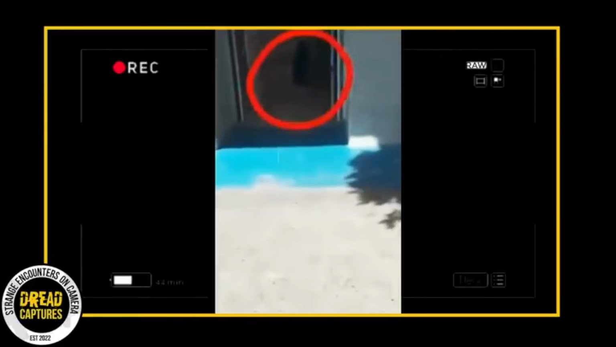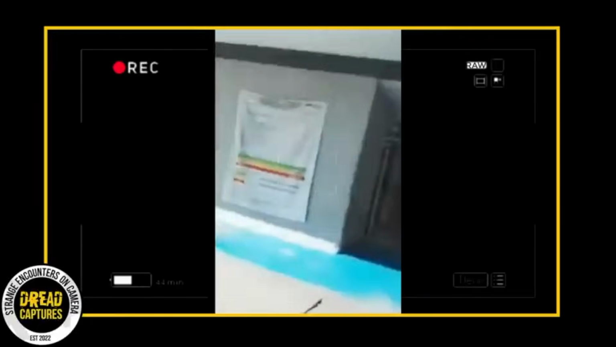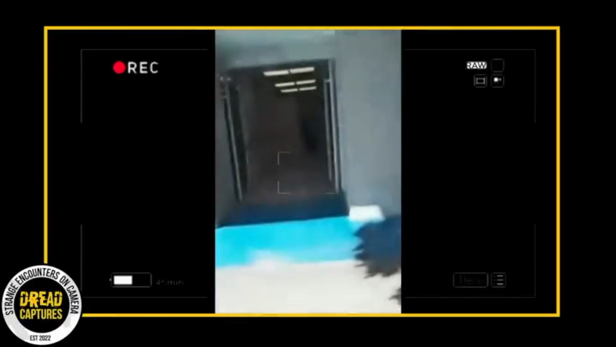Have a closer look at this. Pay attention to the hallway inside the hospital. There's this dark, shadowy figure at the end of the hall. It's only visible for a few seconds before it vanishes. The paramedic can't make heads or tails of who or what this could be.